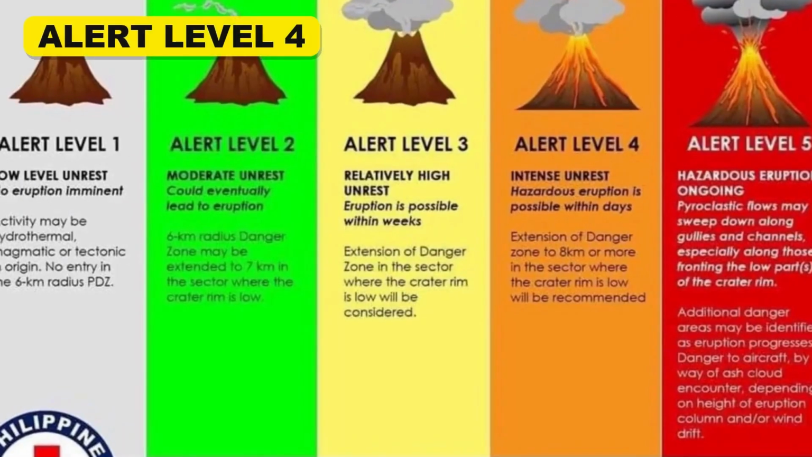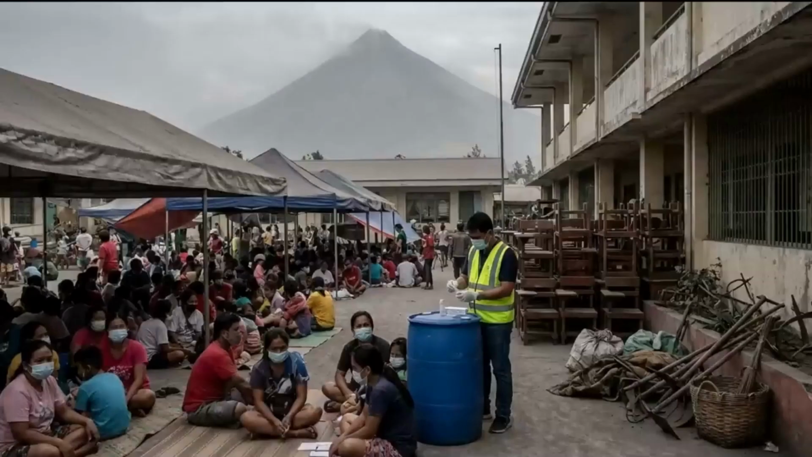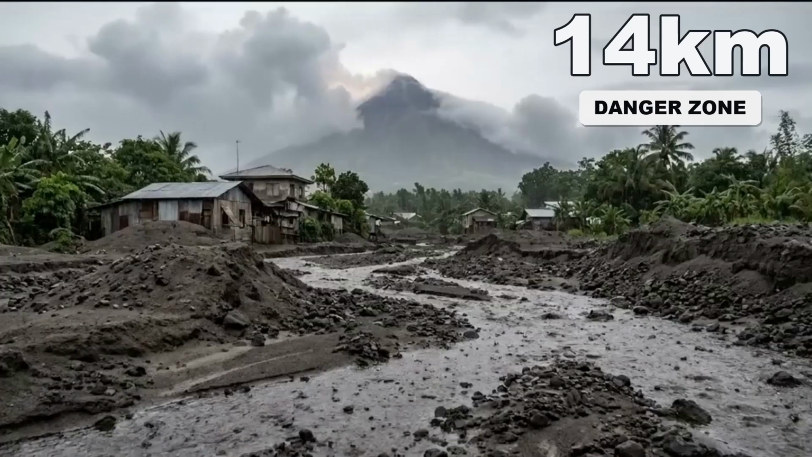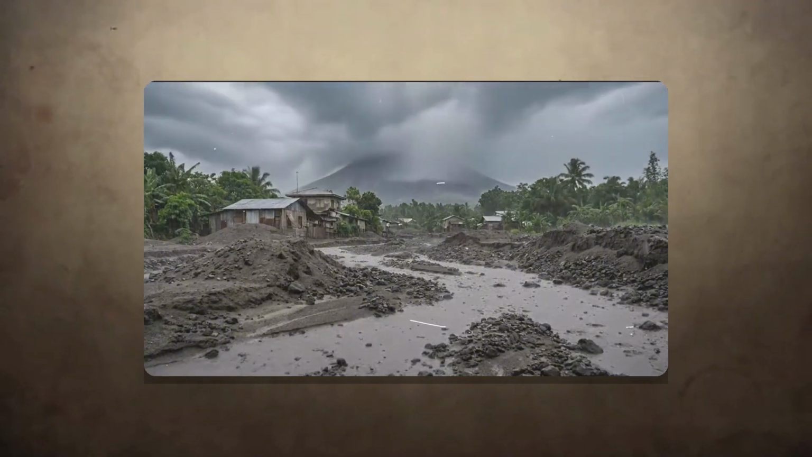The alert was raised to level 4, meaning a hazardous eruption was considered imminent. More than 376,000 people were forced to evacuate from a 14-kilometer danger zone. The damage to infrastructure and agriculture ran into the billions of pesos.